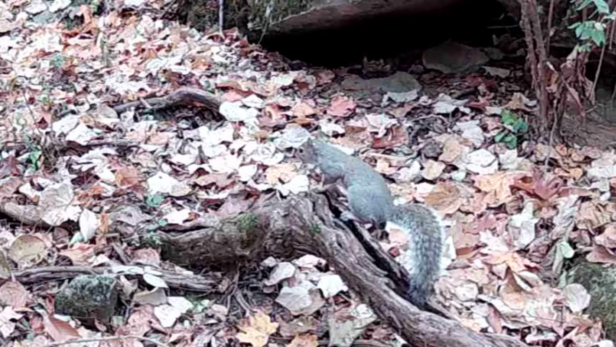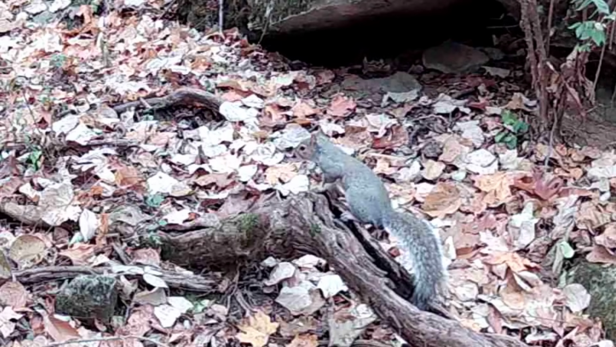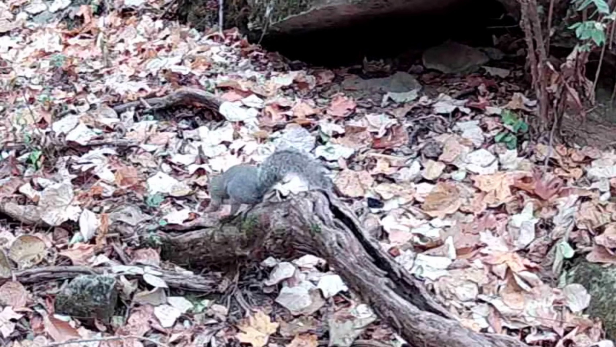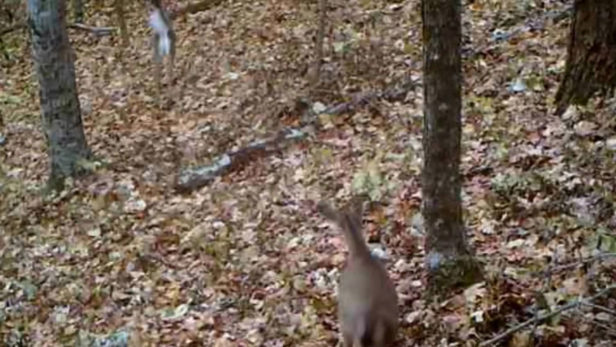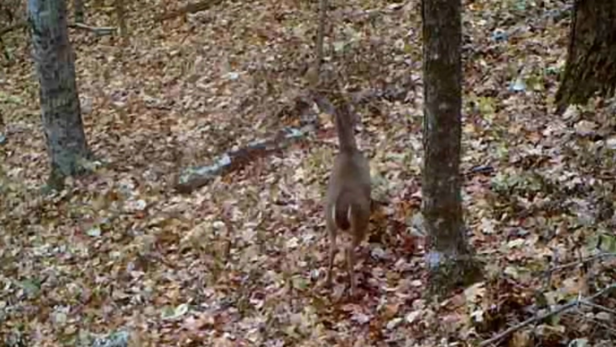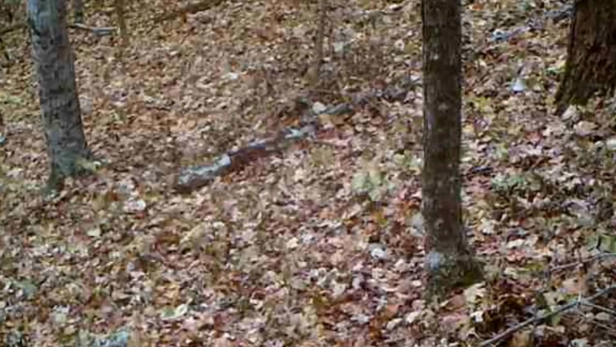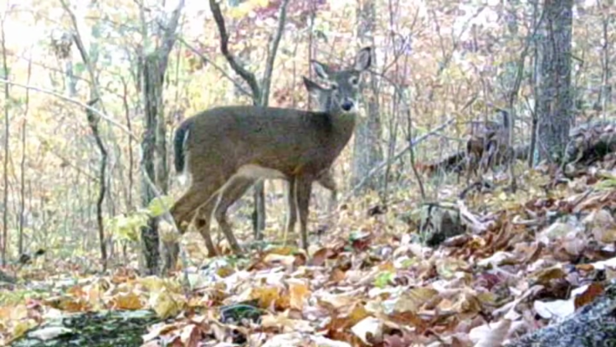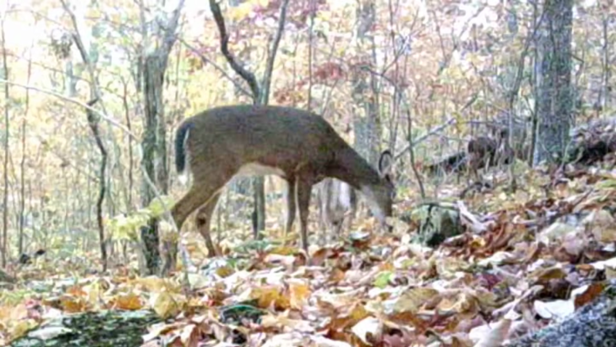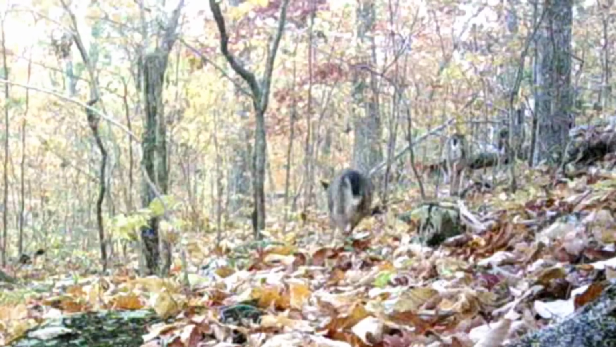And little Ricky, he's on his favorite little perch here, checking things out, watching them leaves fall. And the old deer's out in the woods running. I'd say the coyotes keep them nervous, keeps them moving around. But they settle down, the little herd. They just mosey and pick for these acorns, what they can find of them.